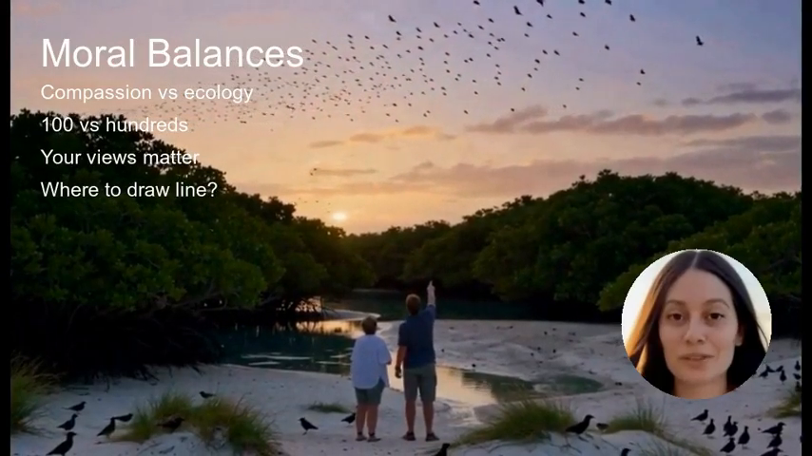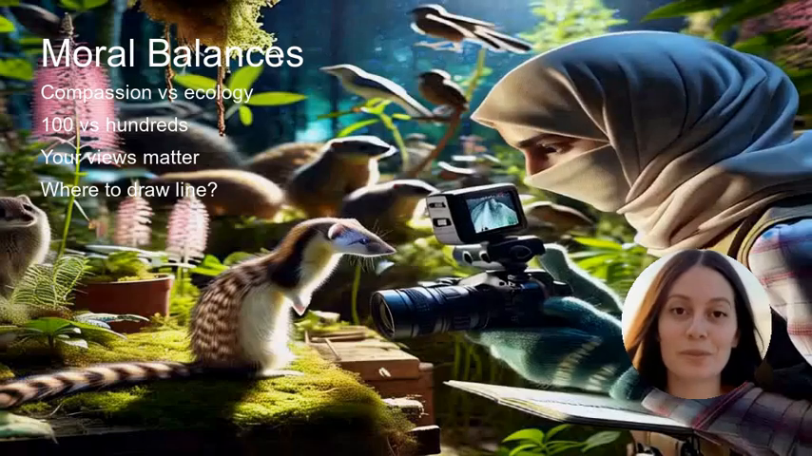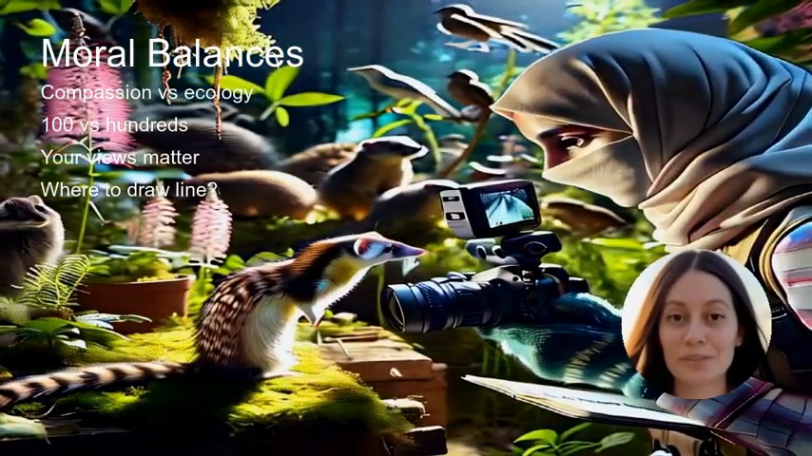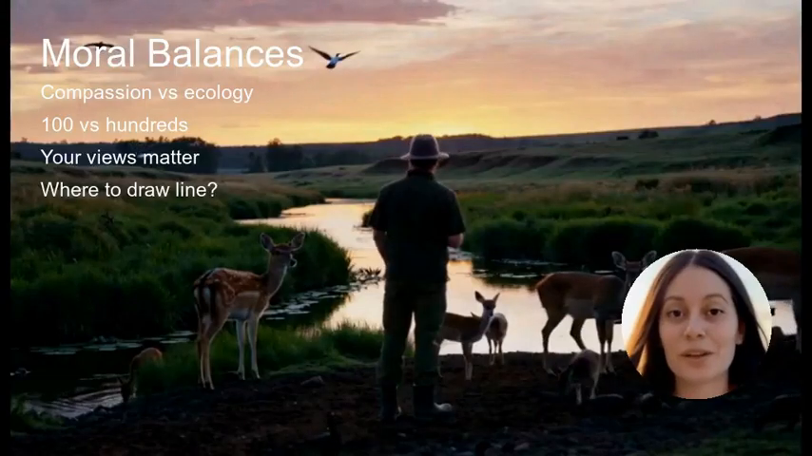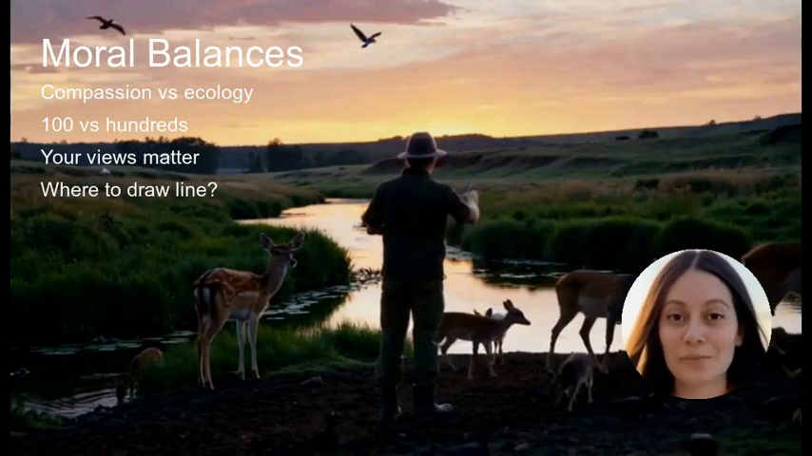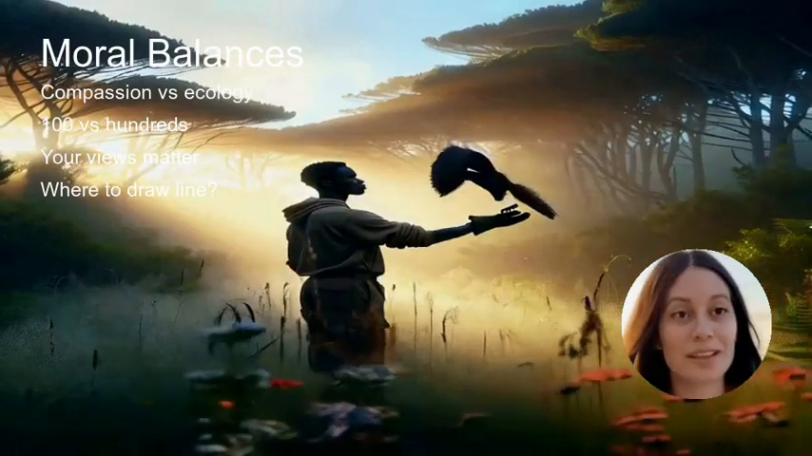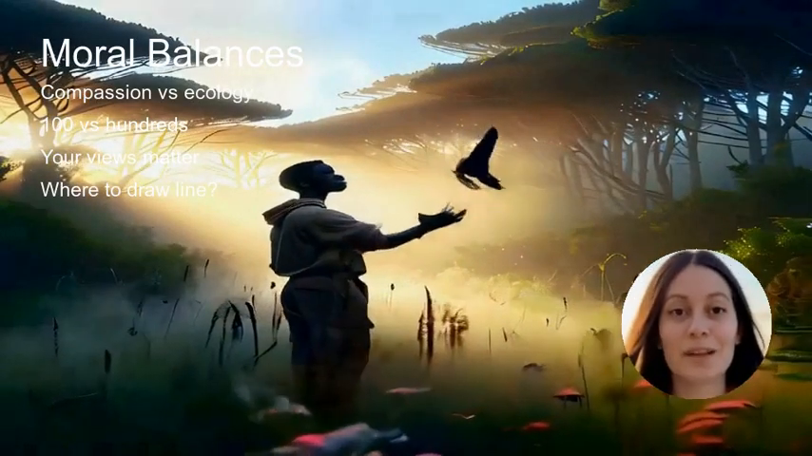There are also broader questions. If we accept lethal control for stoats, what about rats, feral cats, cane toads, or pythons? Where do we draw the line between compassion and pragmatism? Some people propose contraceptive vaccines or relocation, but those options have trade-offs.